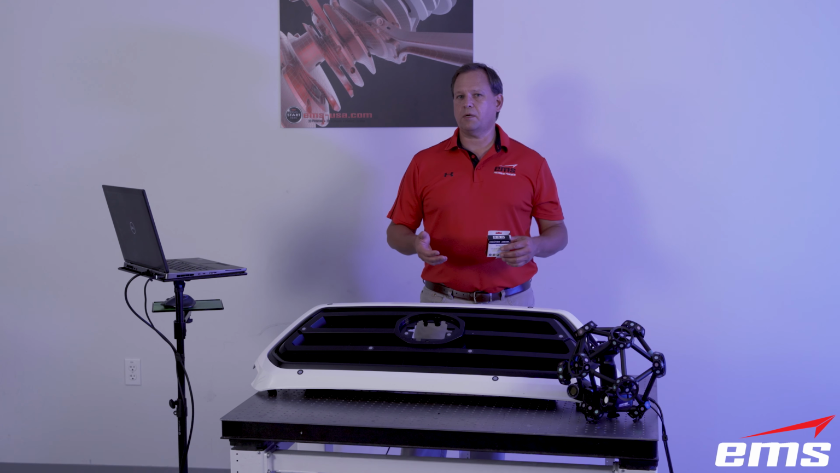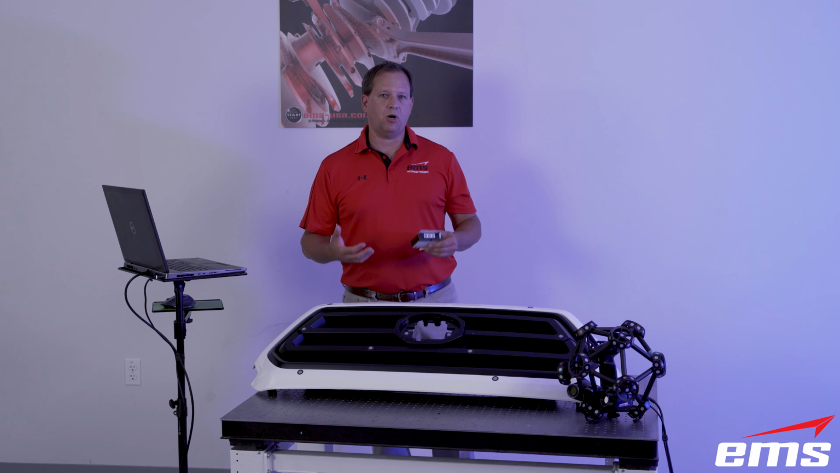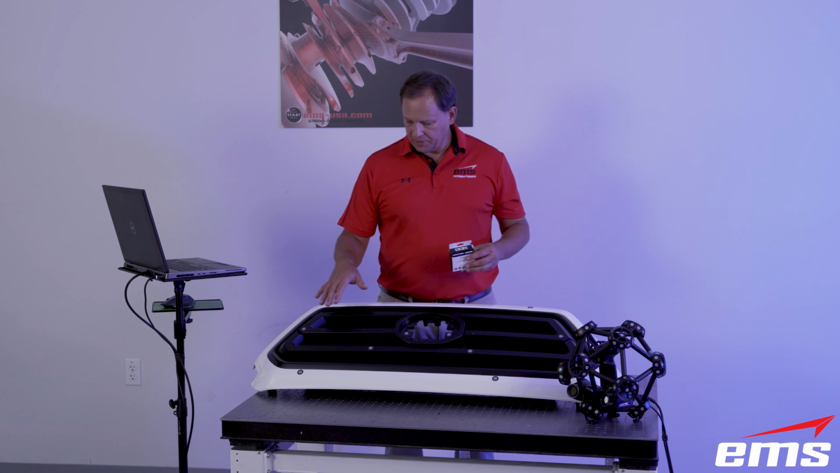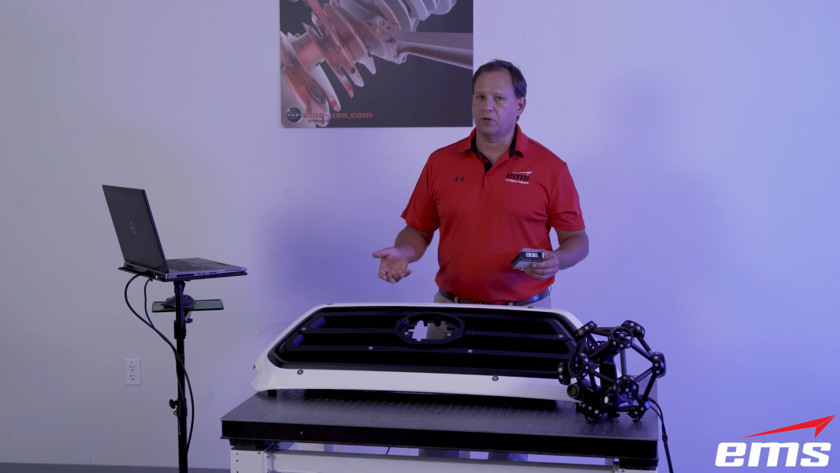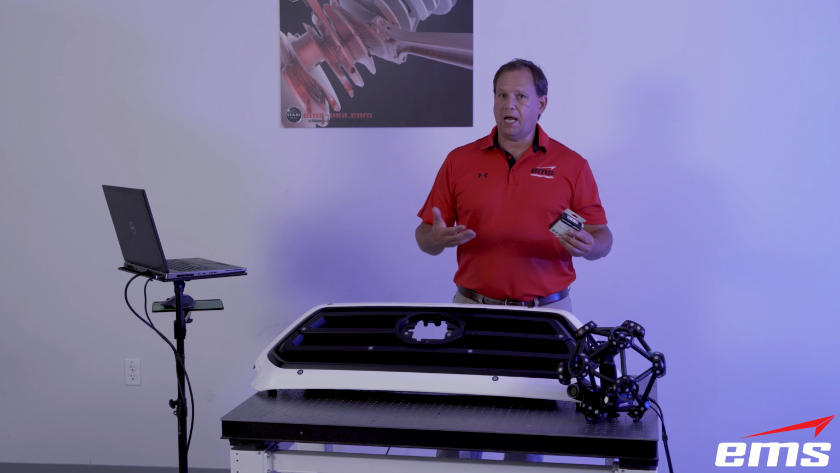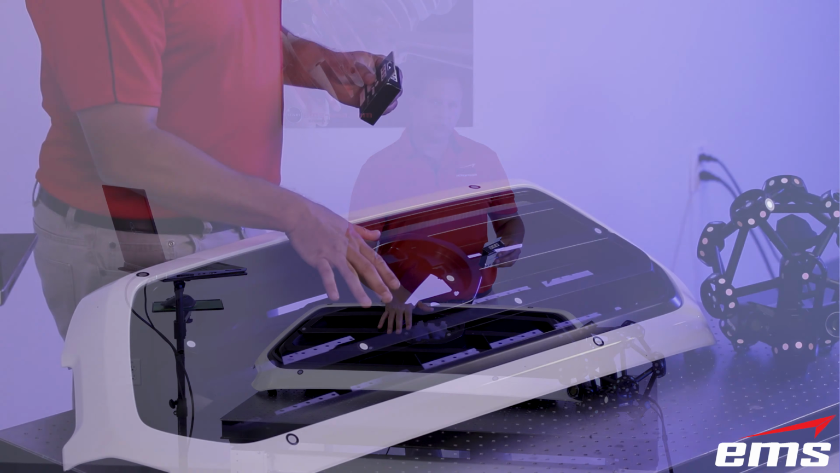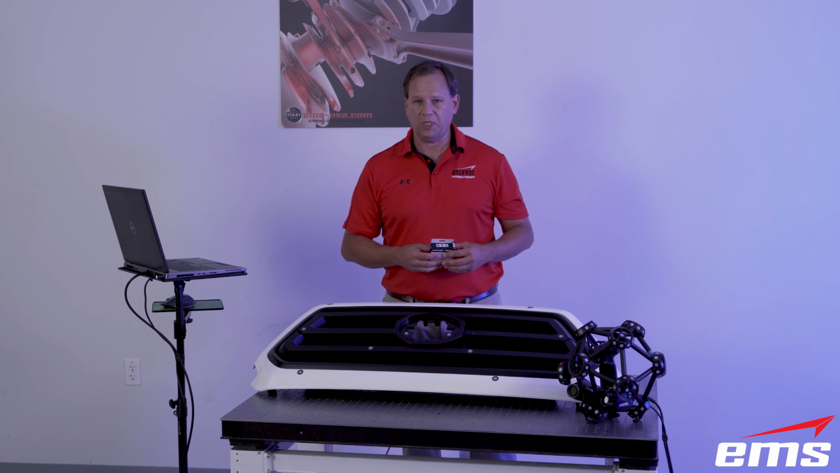All right, so now let's talk about dynamic referencing. And what is that? Well, it's a way of referencing the part while you're scanning. So what we've done is we've put some targets on the part, and you only need technically 4 of them, but you typically want more because if you were blocking a few of these while you're scanning, it would not be able to scan. Because basically what's going on is the C-track is now tracking these targets, which are 12mm targets, while the scan head uses 10mm targets. So it can differentiate between the two.